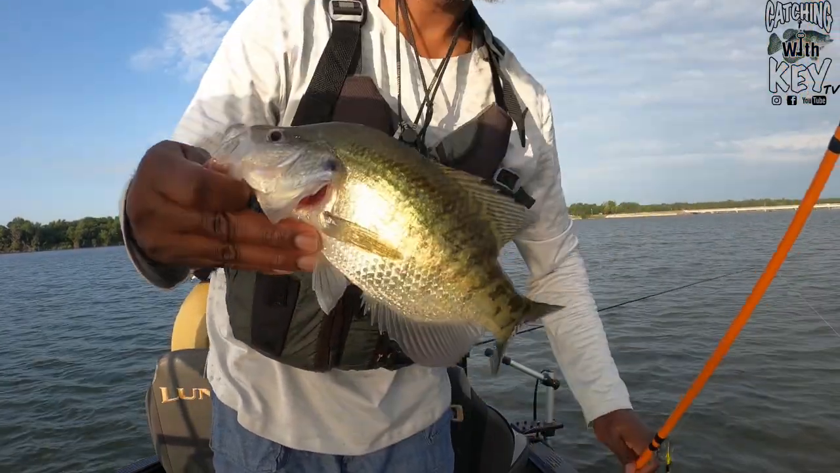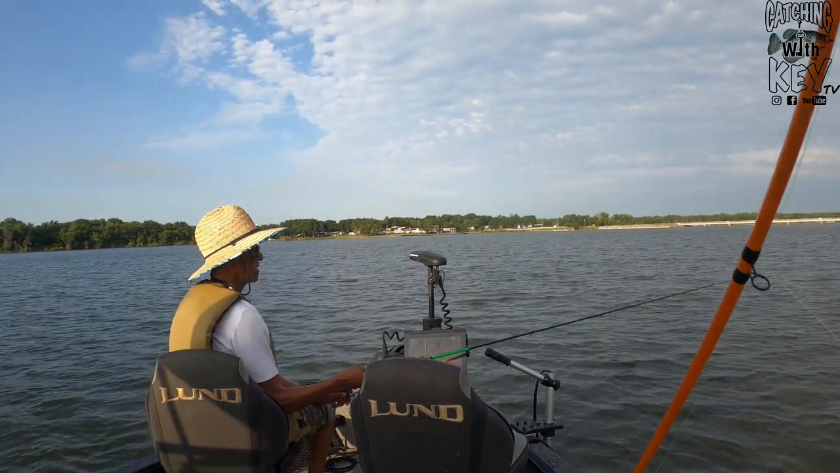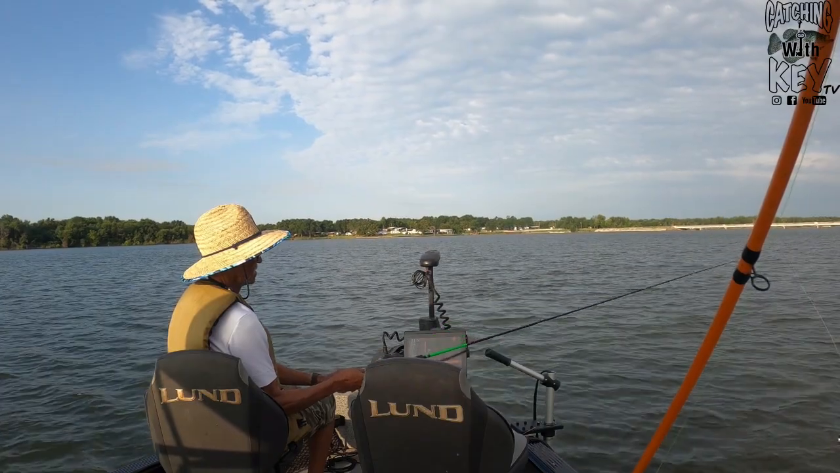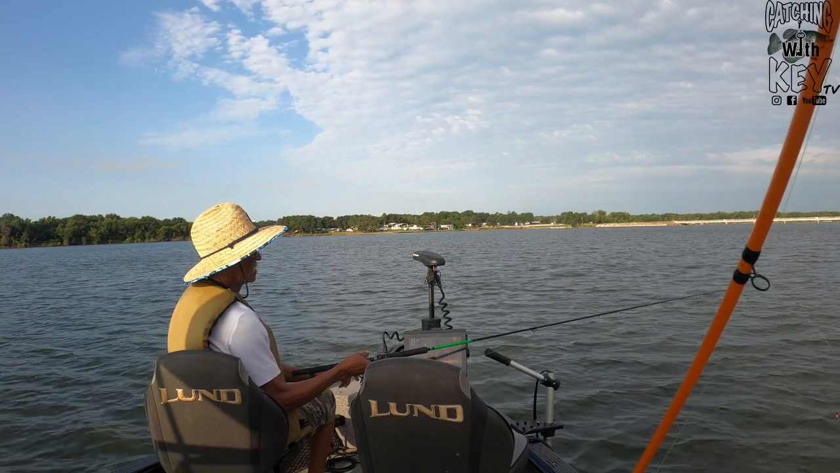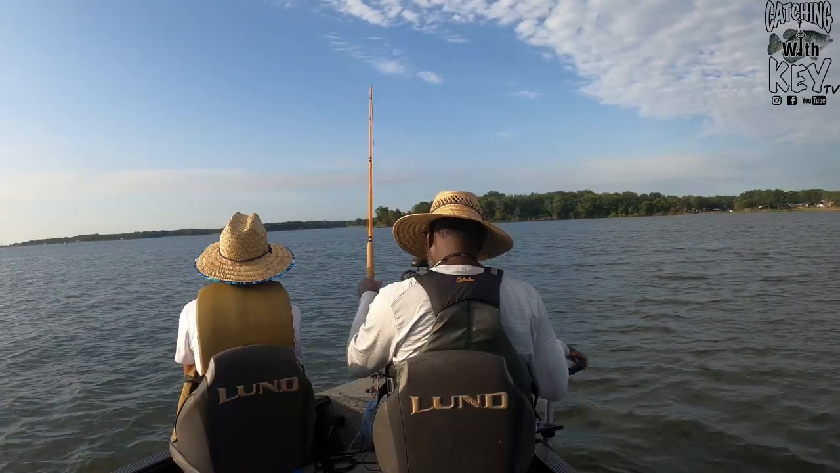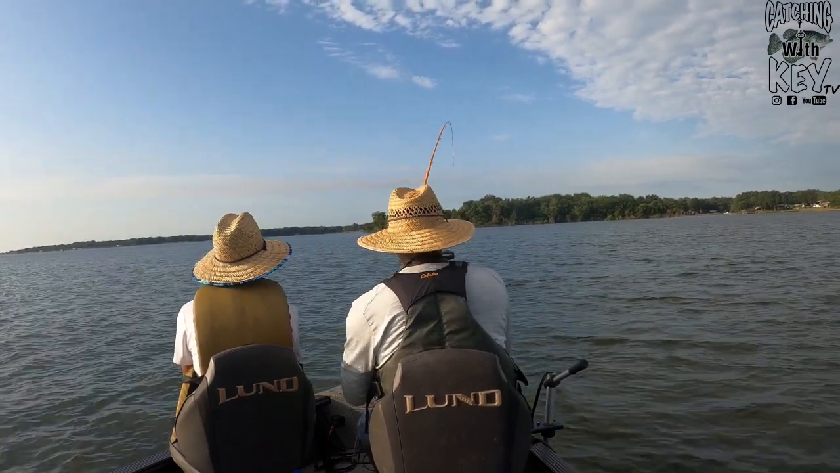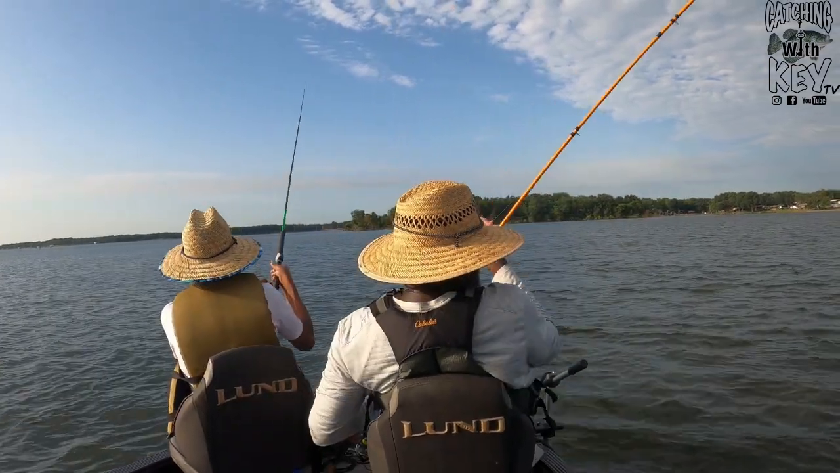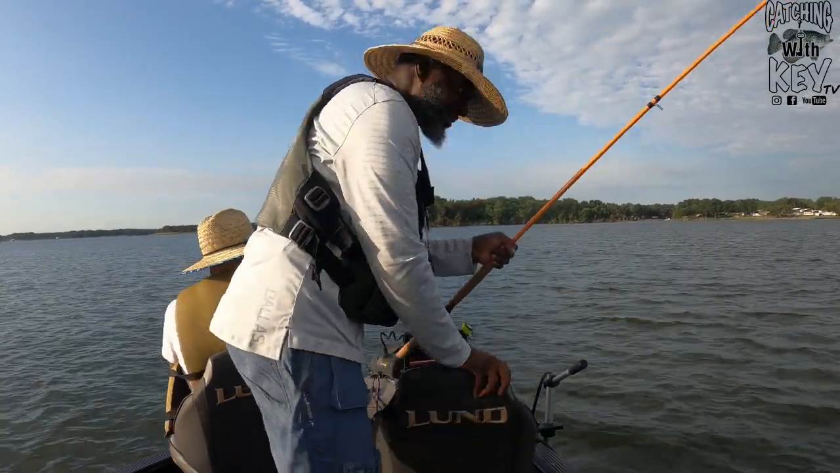We're gonna take his measurements real quick. God dang, they little, but this 11 and a half. He going in. Big fish, huh? Yeah. Big fish. Come here. Oh, I'm trying to give him back to the lake. Big fish, y'all.